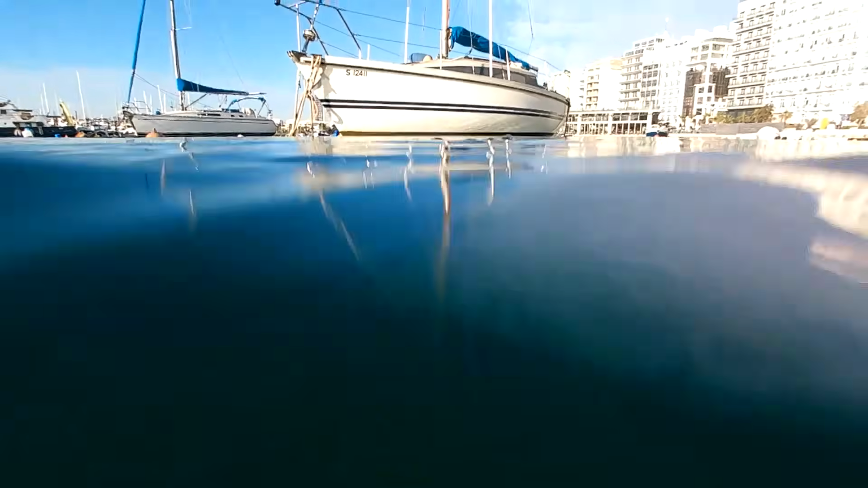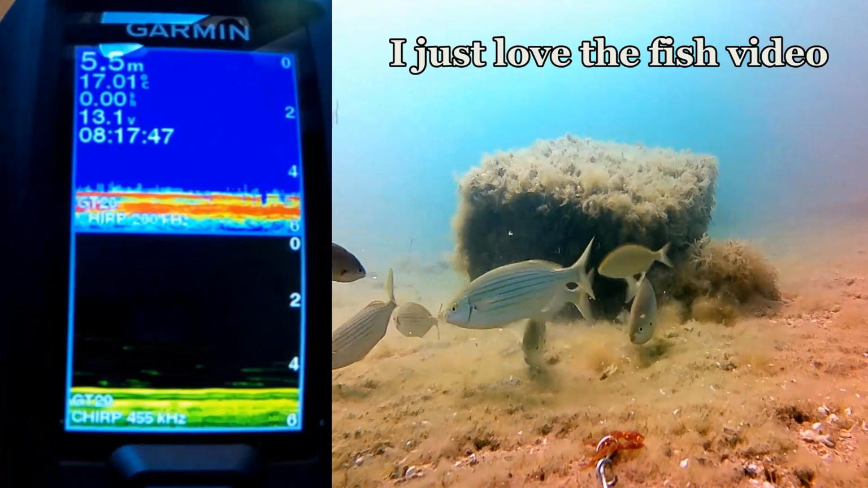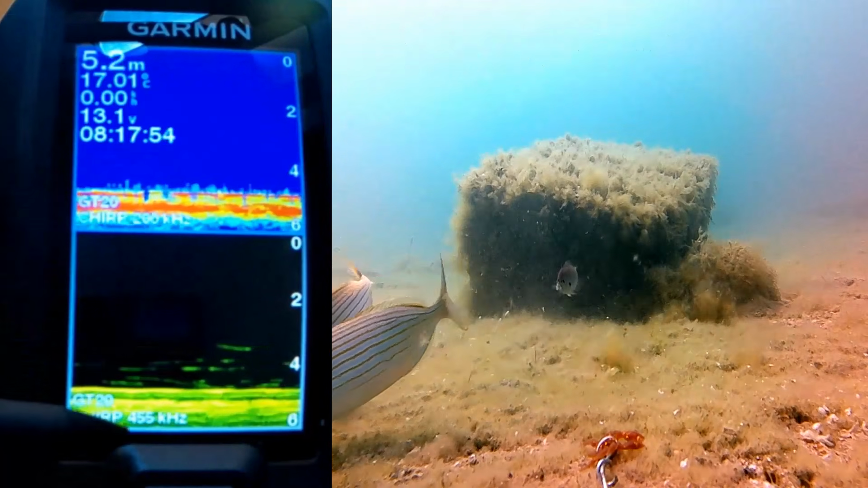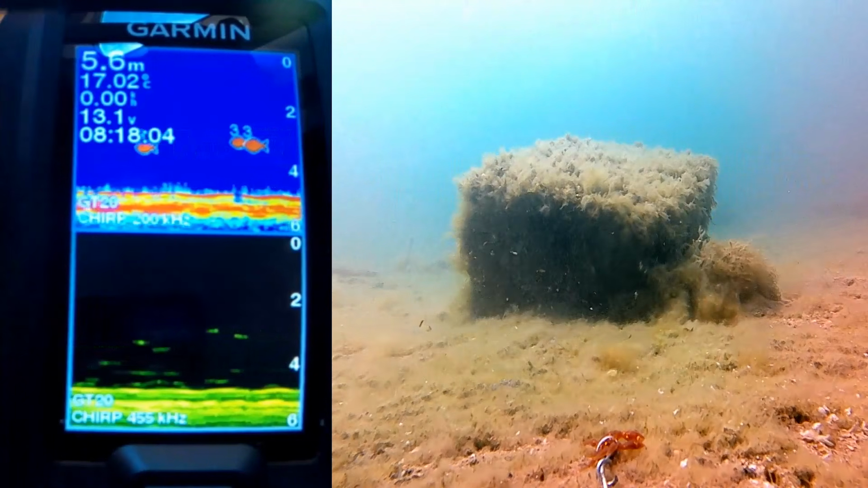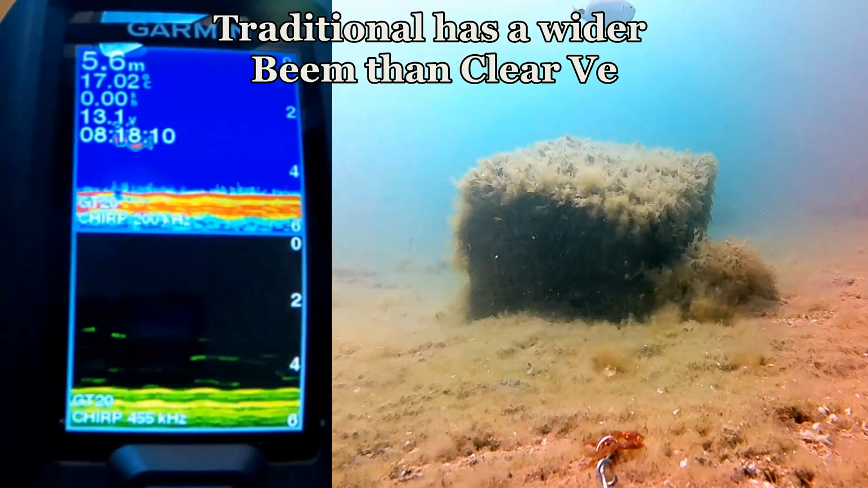First thing I'm going to do is drop some cameras down into the water on a camera stand, and I have 2 cameras running. I've switched to dual screen here with traditional, and I'm using clear view at 455. Remember, I'm only in about 20 feet of water. Now the beam width on traditional is wider, so it will pick up the fish before the clear view does.